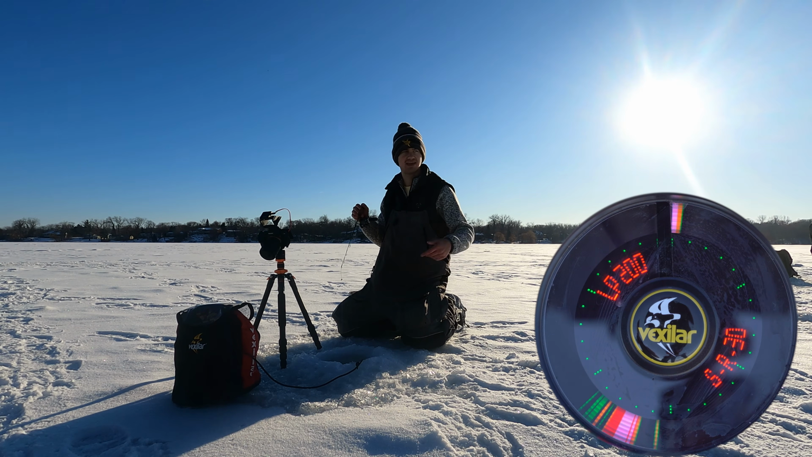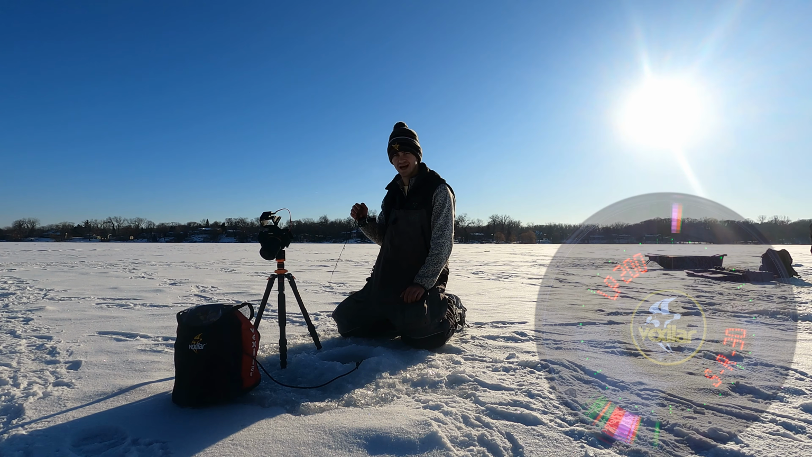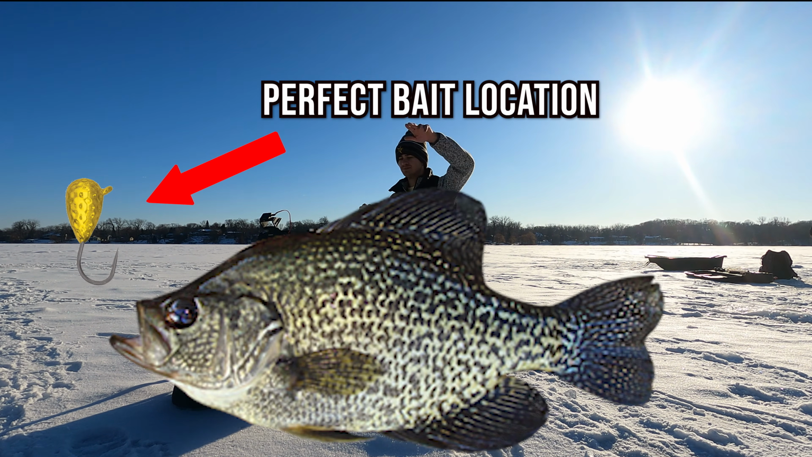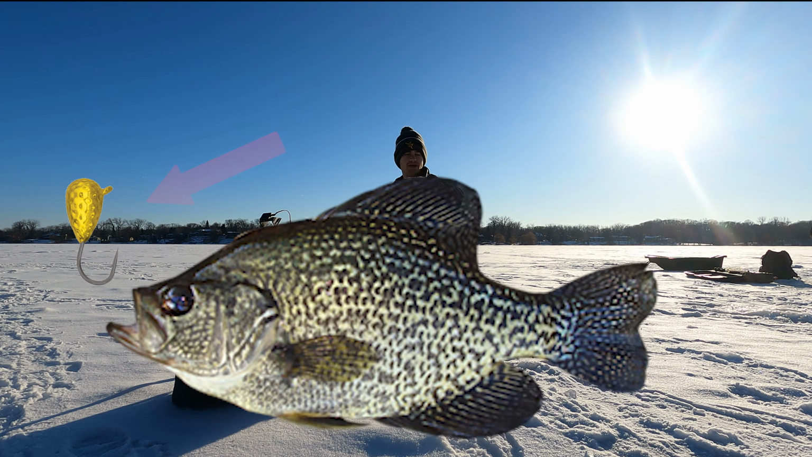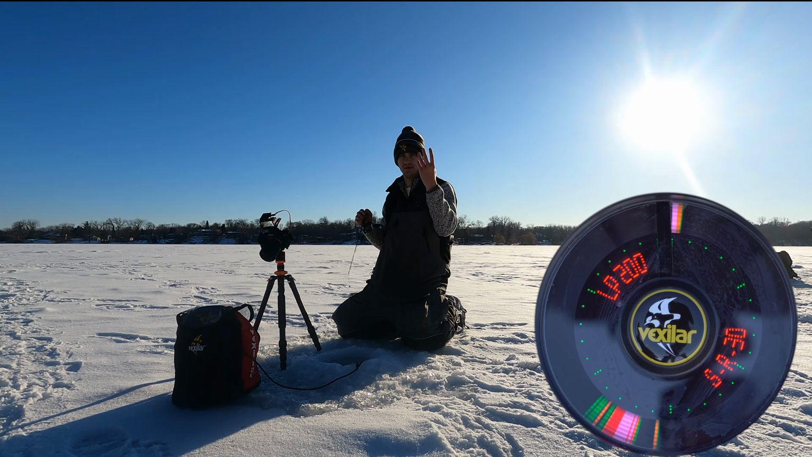They see it leaving, they get all riled up, and they go eat it. Really, really works for a lot of crappie. Crappie's eyes are looking up, so they're looking at bait up here. So sometimes if your bait's below them or right in front of them, they won't actually eat. But if your bait's right above them, they see it a lot better and they will strike up and eat.